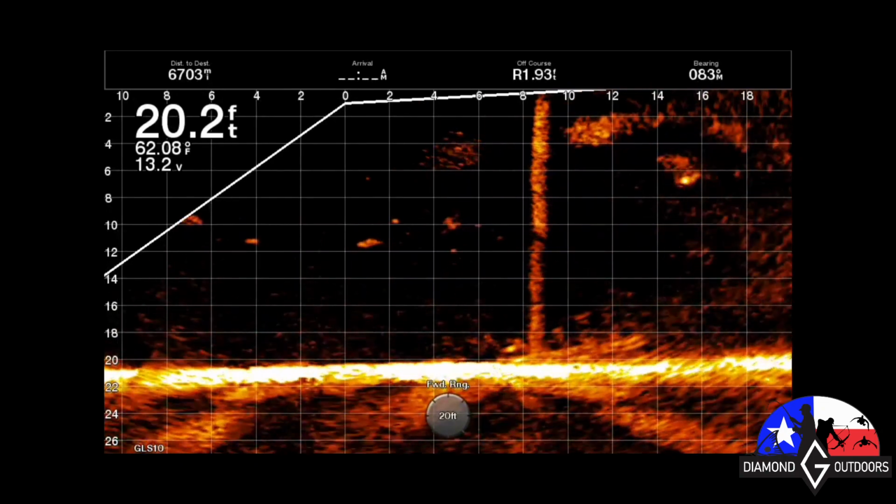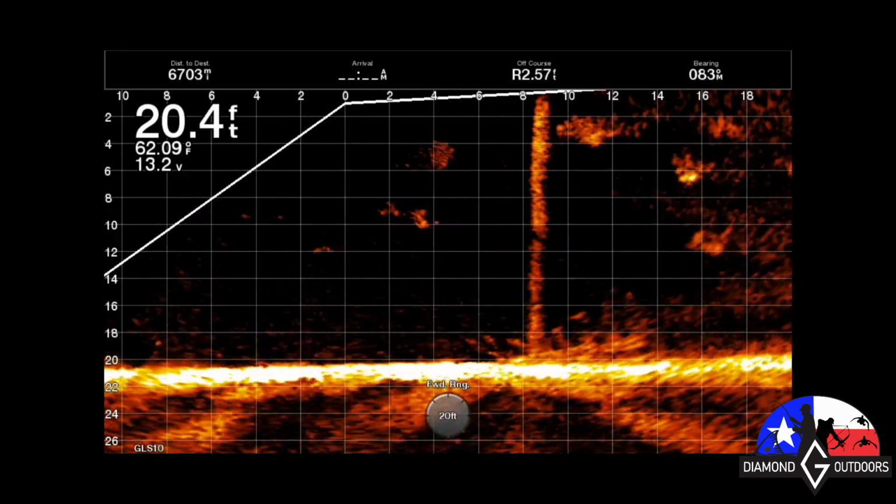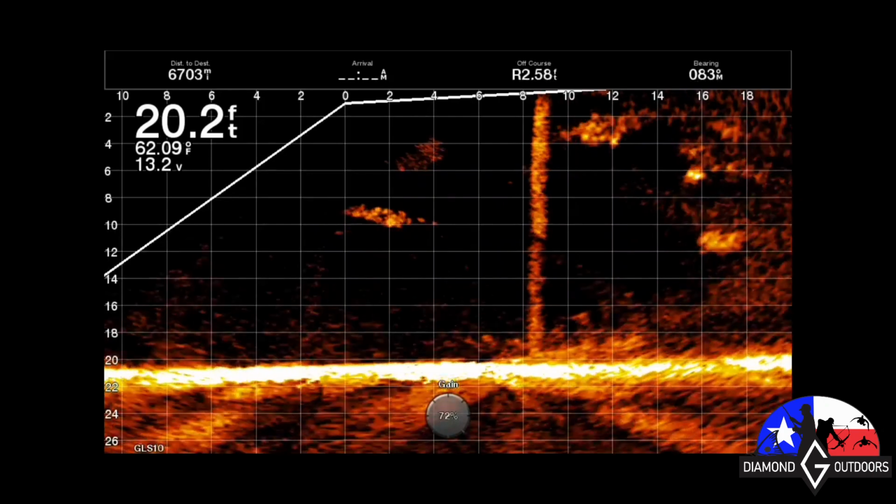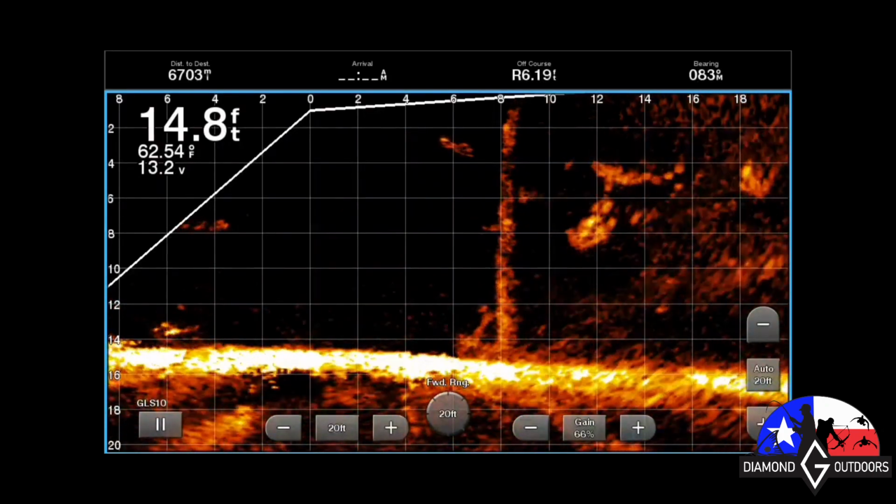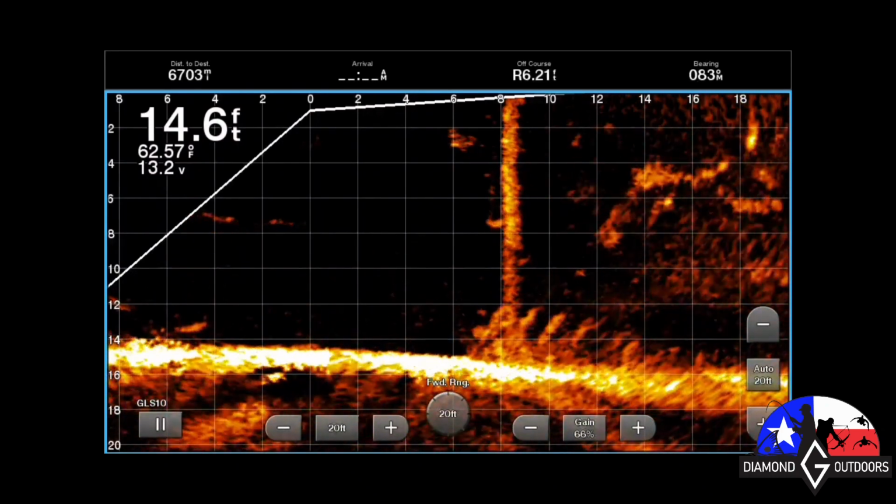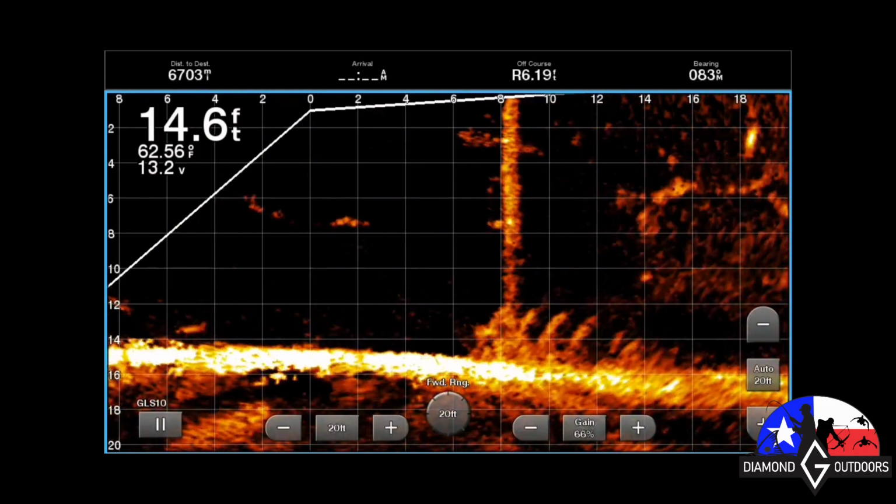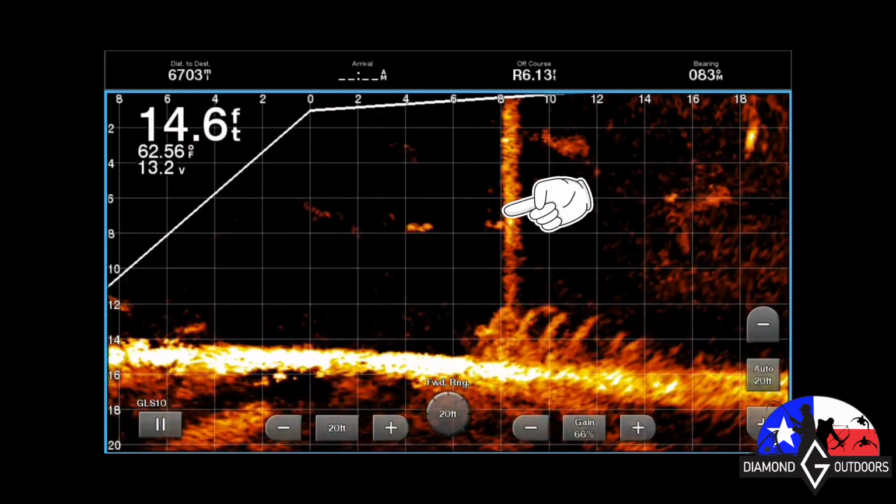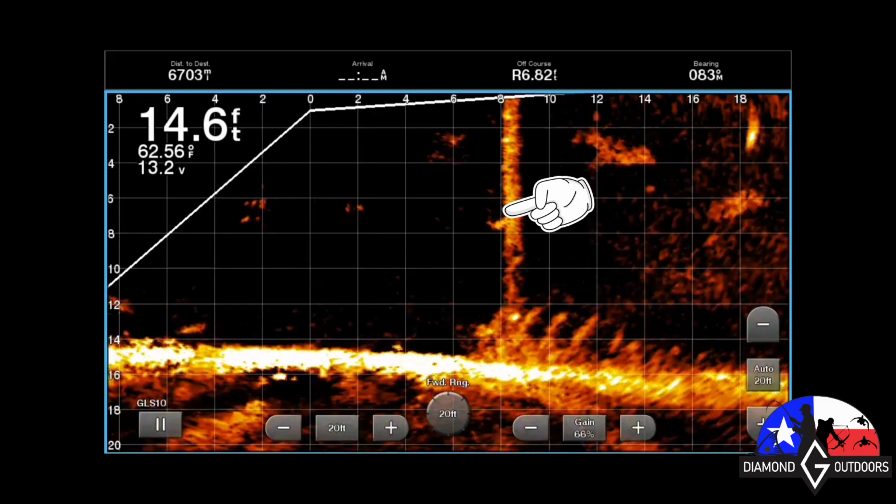Back to adjusting my forward range. Pretty neat just checking out all the stuff in there. And here is my last one. This is in the middle of the pier right here. It'll go on to the right. If you look on the left of that pole, there was a guy fishing there. That's his line right there. Put an arrow right on it.